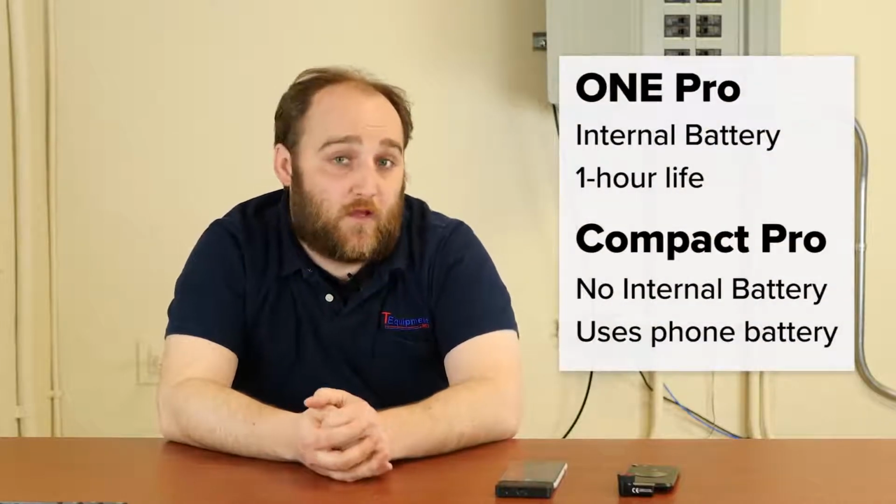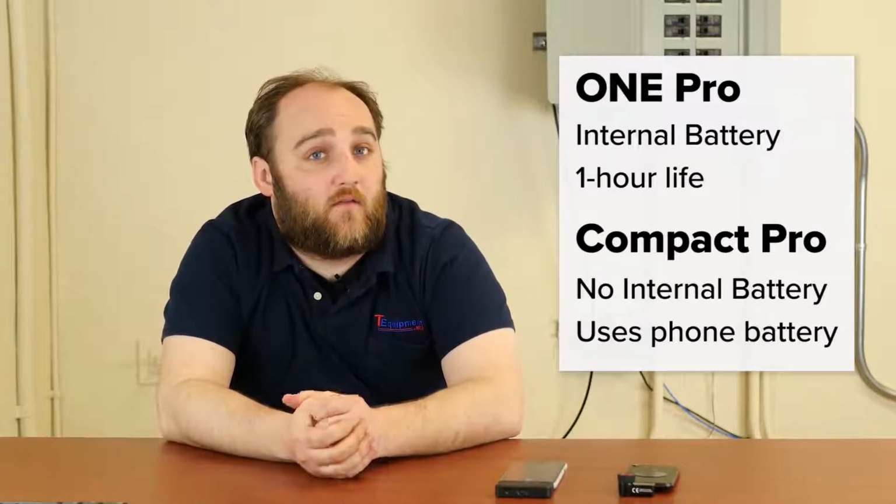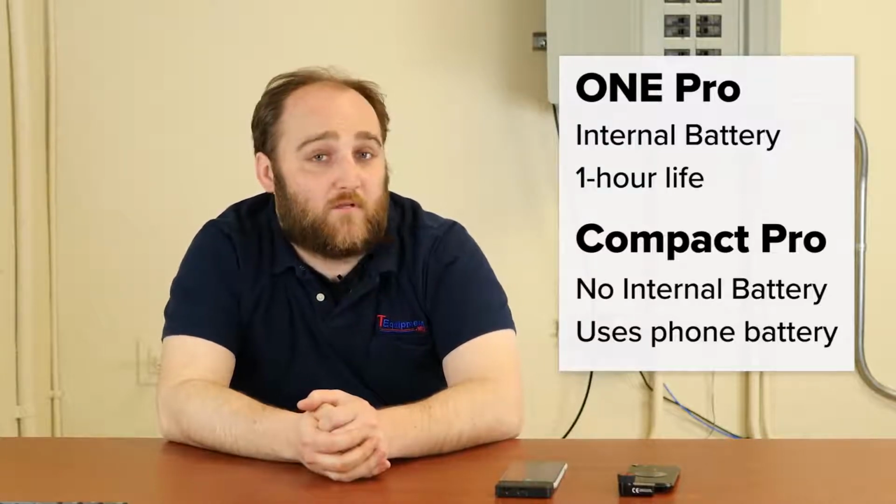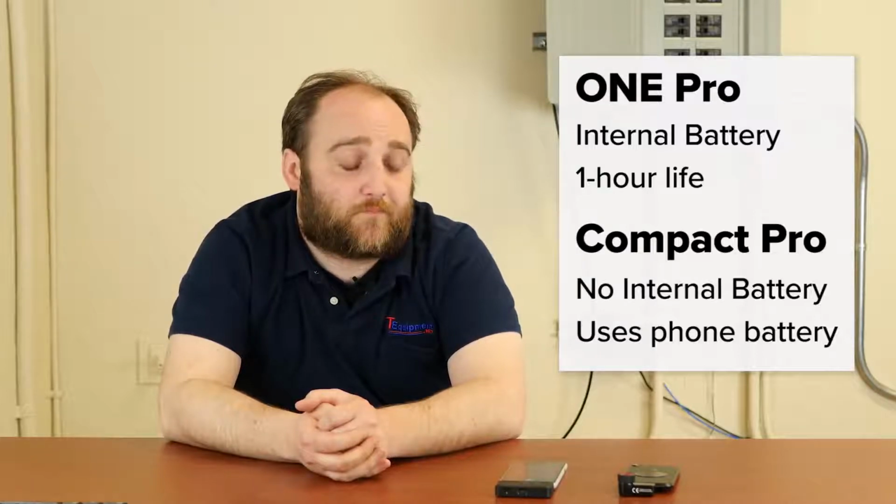So what that means is you need to charge your FLIR 1 separately, which can be good because it doesn't drain your phone battery. On the other hand, if you run out of battery with your FLIR 1, you can't use it. So it gives you two devices to charge instead of one.